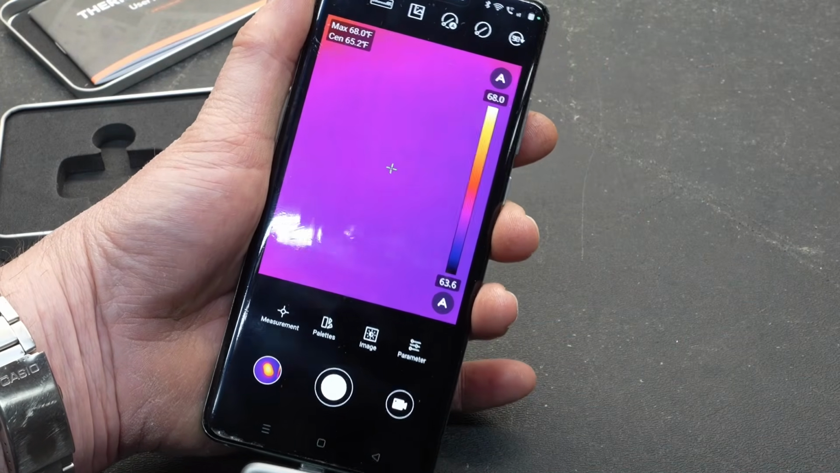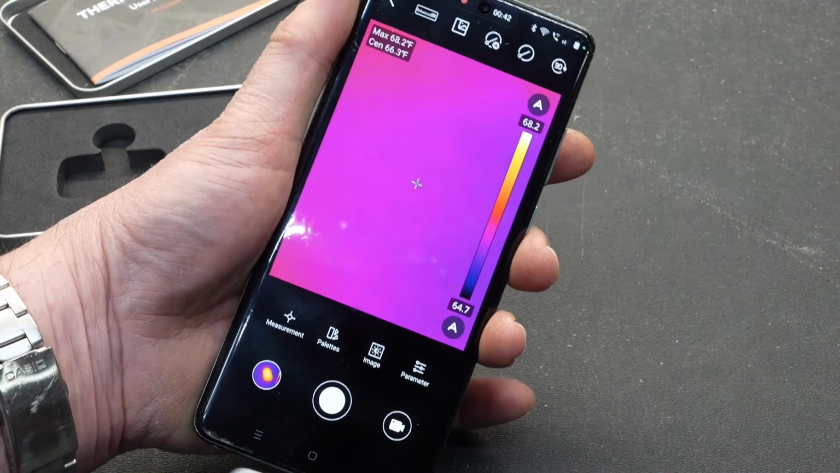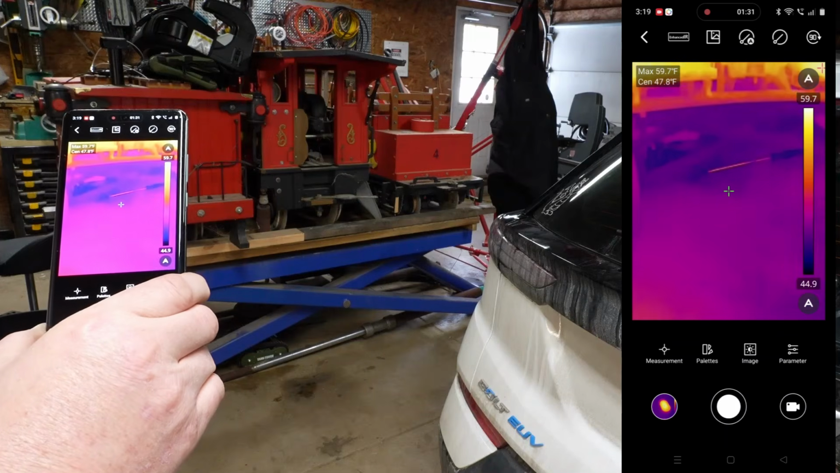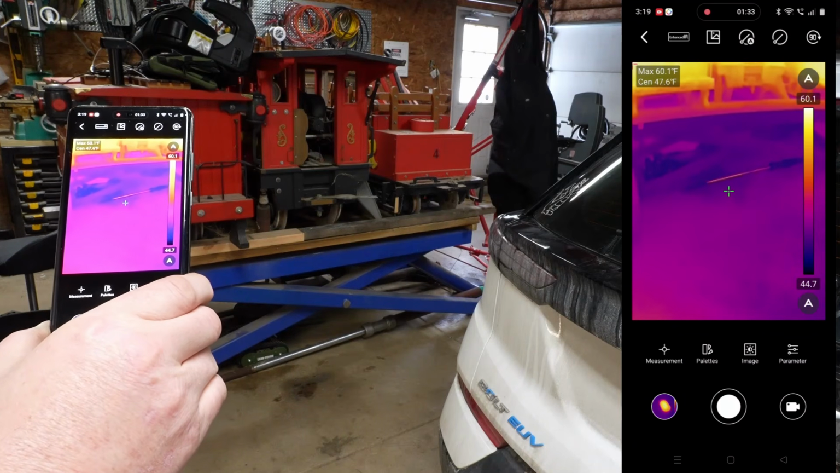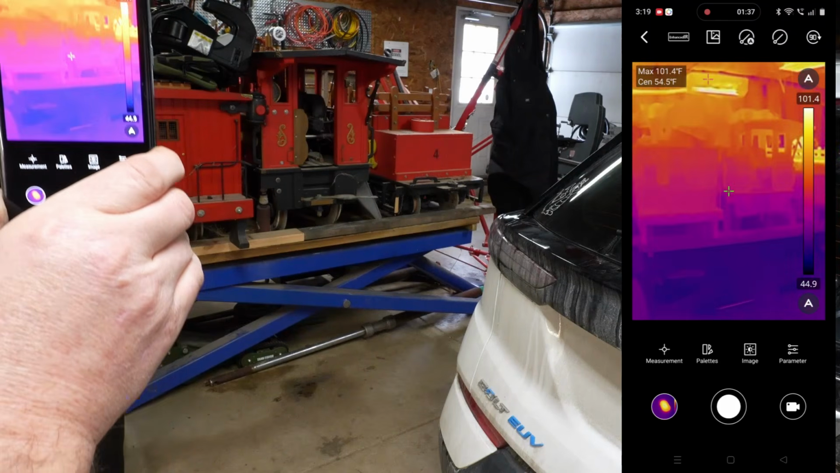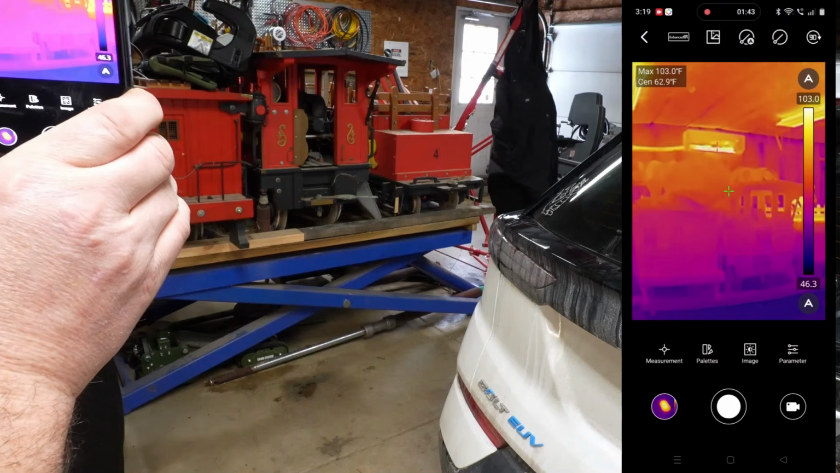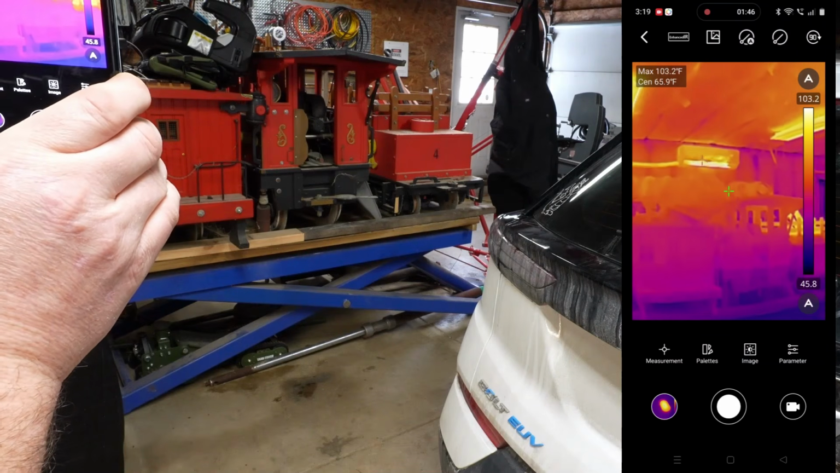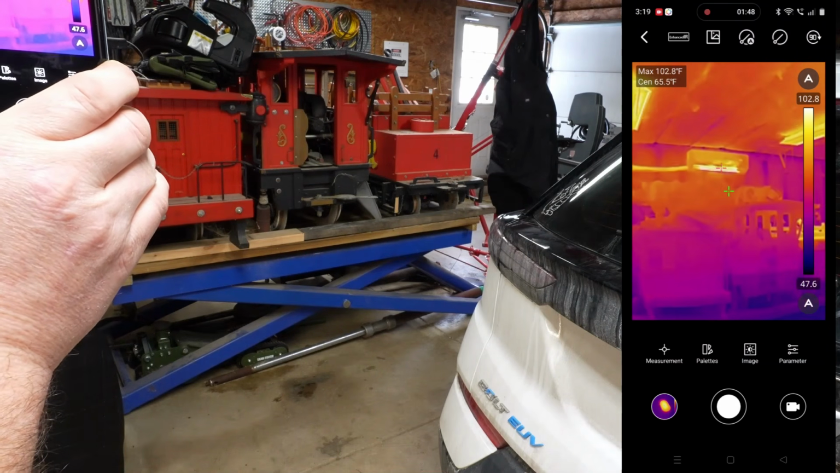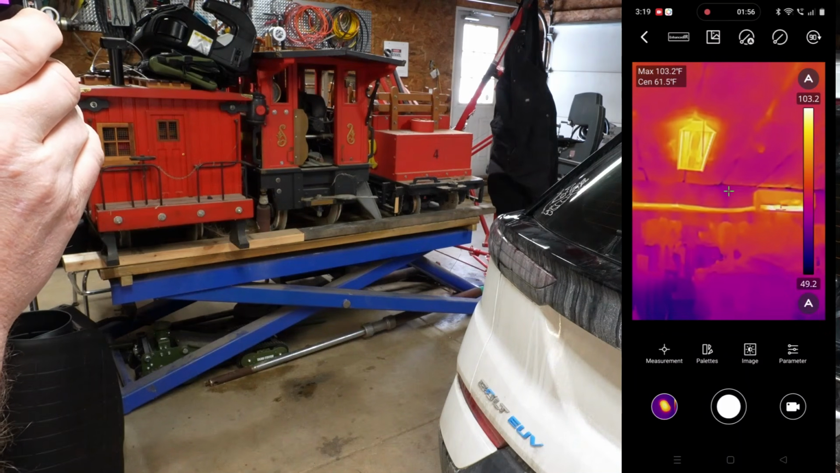Now, right now we're shooting the desk, so it's kind of an even temperature. That's why it looks purple, but let's pull back and take a look at what we really can see. Taking a look around my shop, you can see that the floor is relatively cool. We are in winter where I'm at right now, and the higher I go with the camera, the warmer it gets. And that's because all of the heat in my garage is, well, it's hanging kind of high. You can see the heat pump right there is cranking out the heat, keeping us nice and warm. You can also see that the lights are putting off a little bit of heat as well.